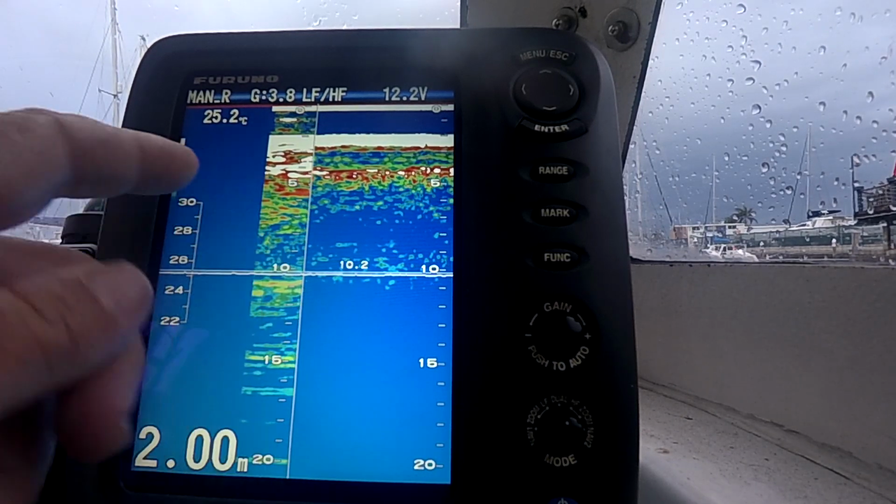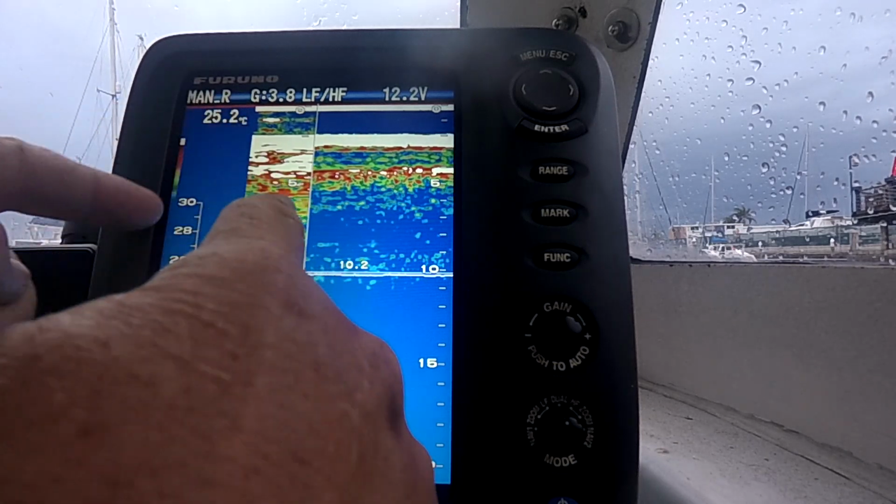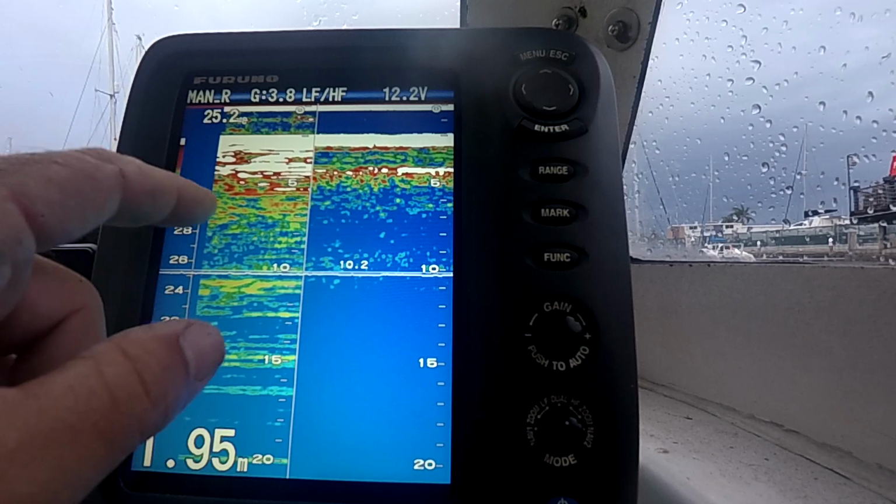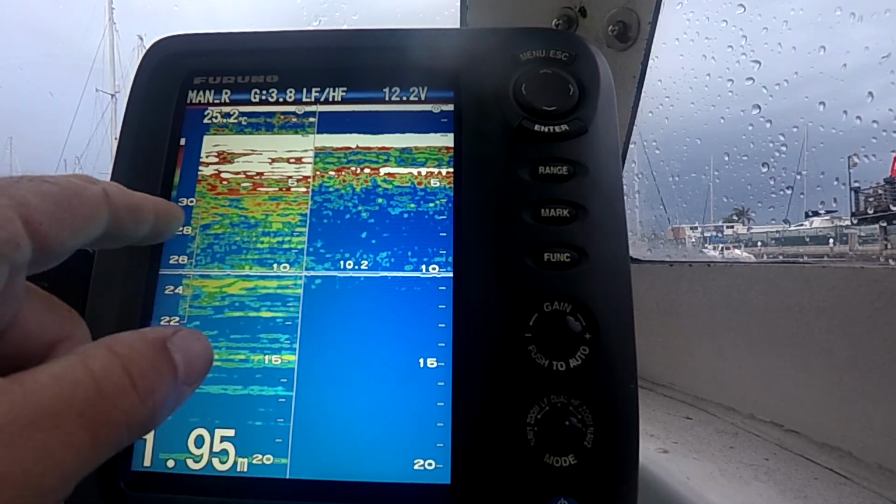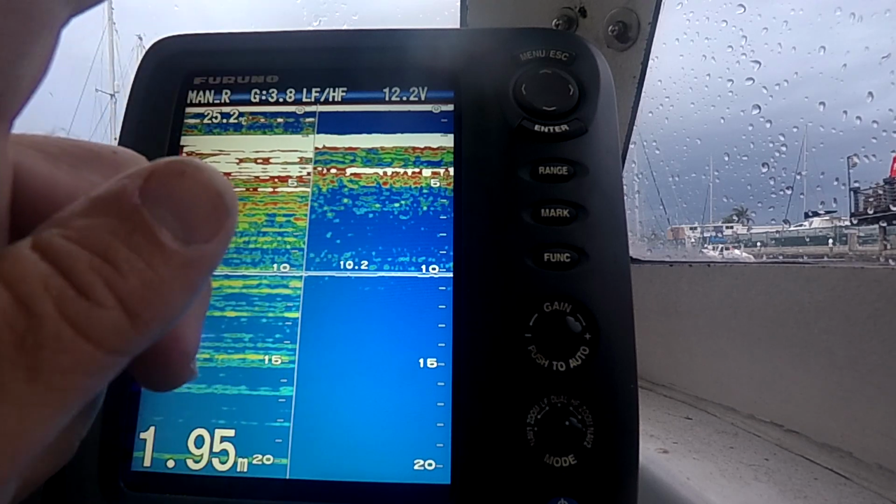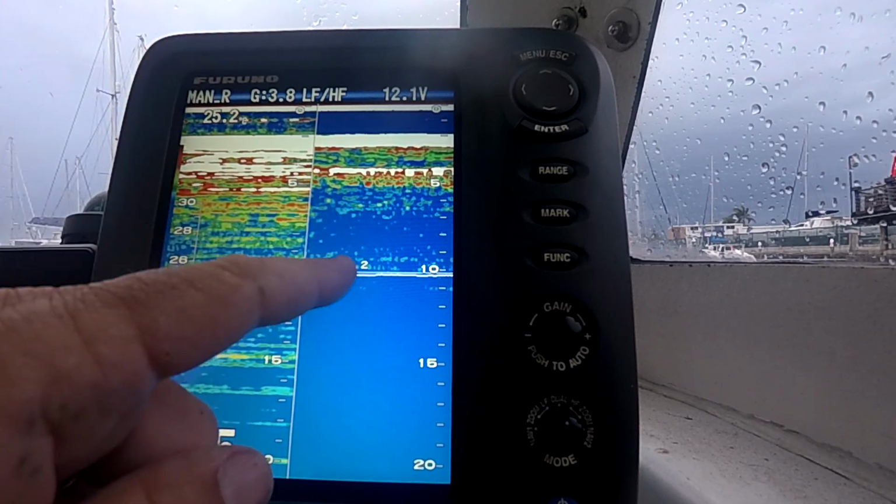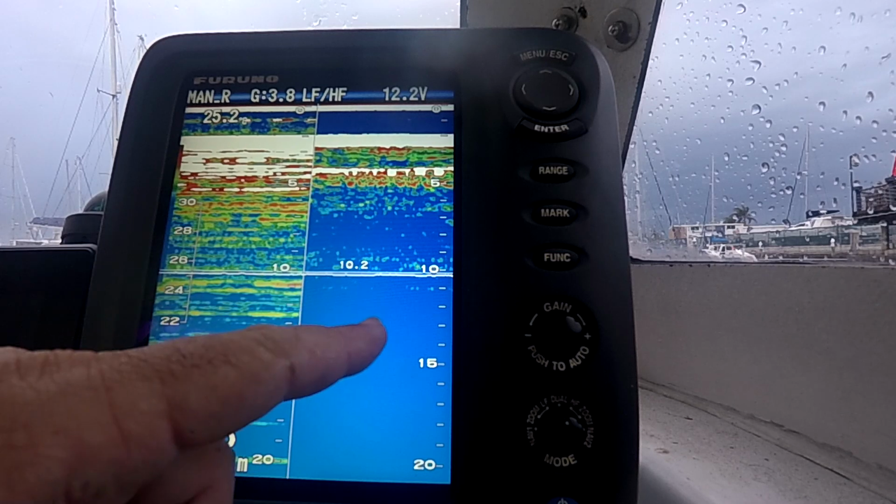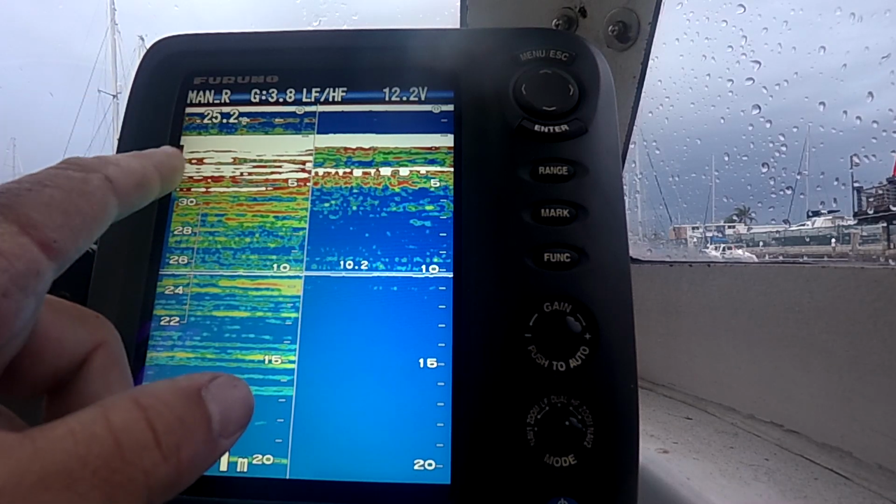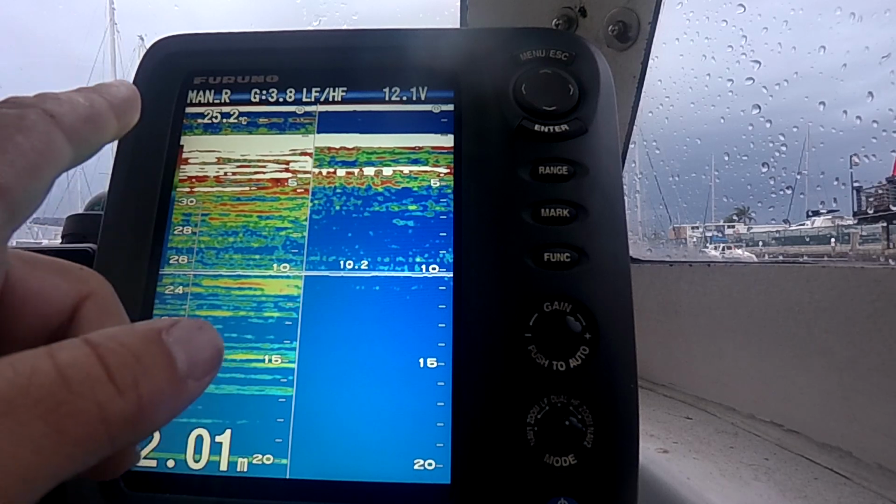So the LF is like a wide angle, HF's a narrow cone, so I'm trying to mark fish out to the sides of my transducer on the LF side, and my HF side's my straight up and down accurate one. So if I'm marking him on the HF, he's straight under the boat. If I'm just getting a half an arch or something, he's just a bit out to the side.